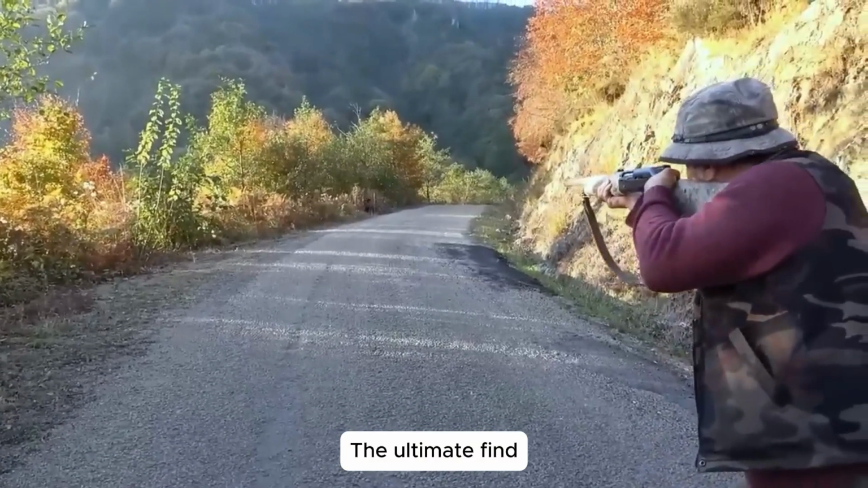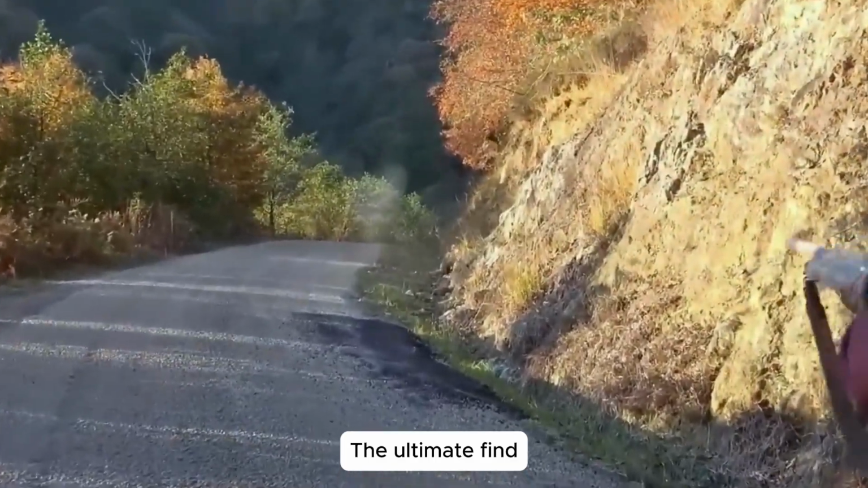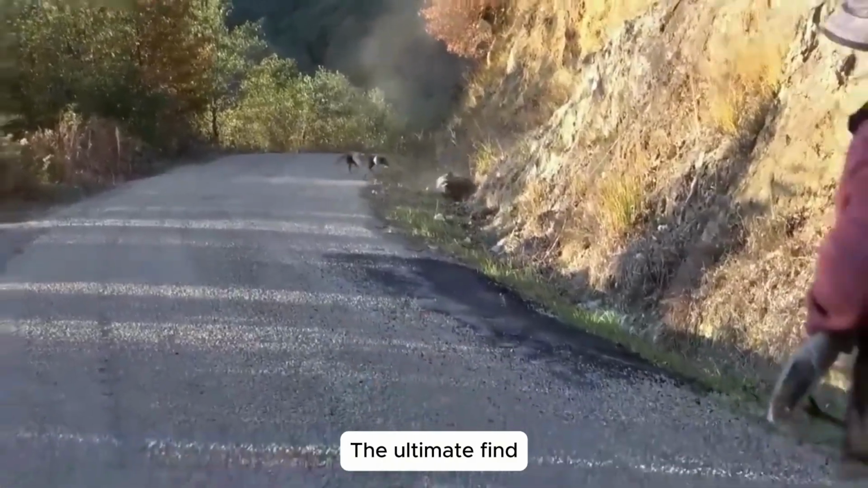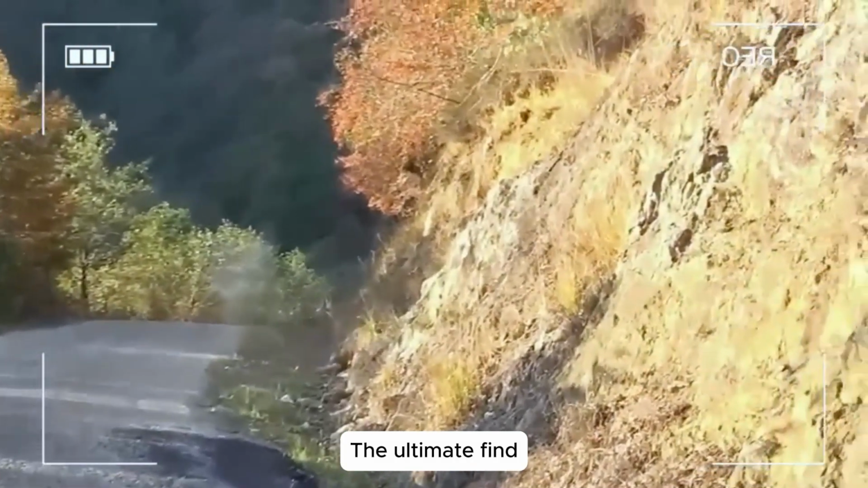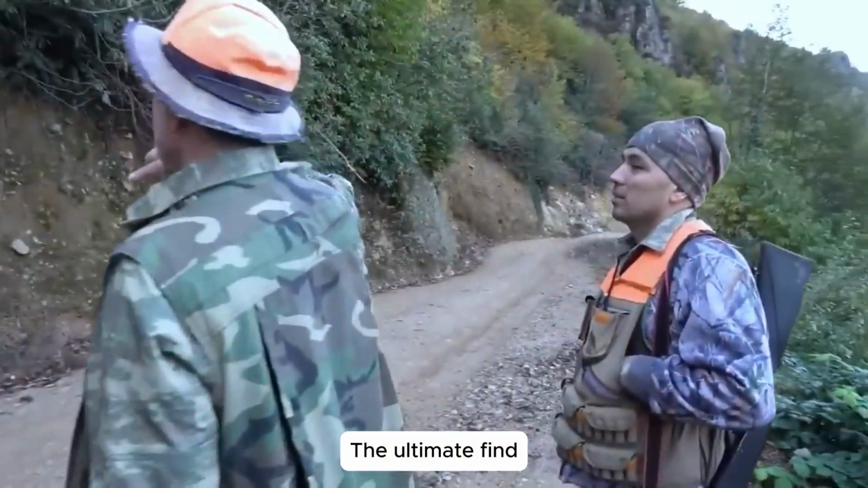We followed their tracks silently, footprints pressed deep into the snow, leading us toward the edge of the forest. The air was still, tense. From a small hill, I took aim at the largest boar leading the herd. One shot broke through the silence, crisp, sharp. The bullet found its mark.